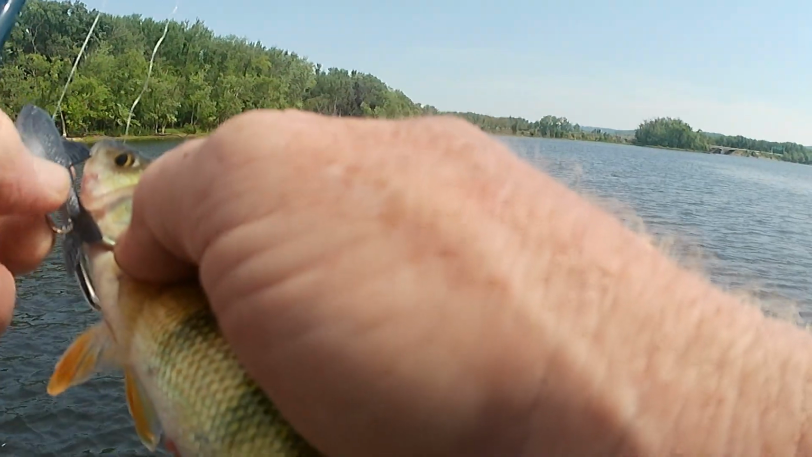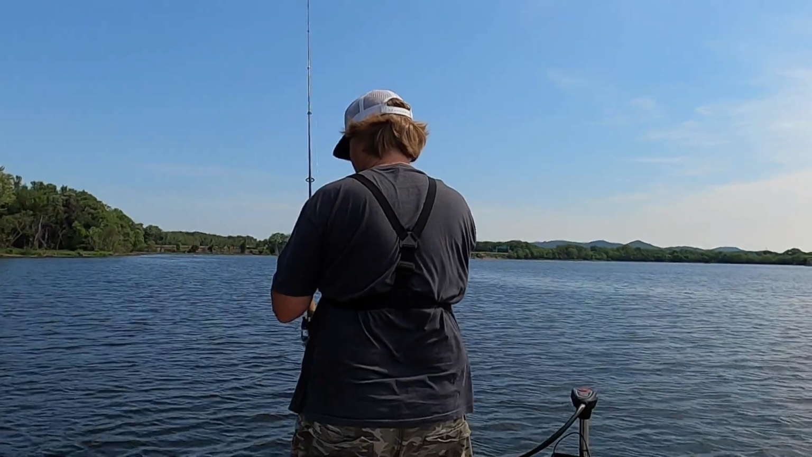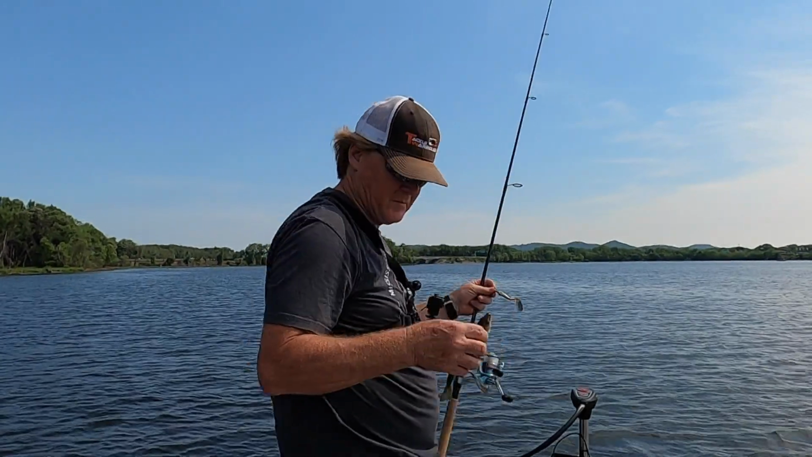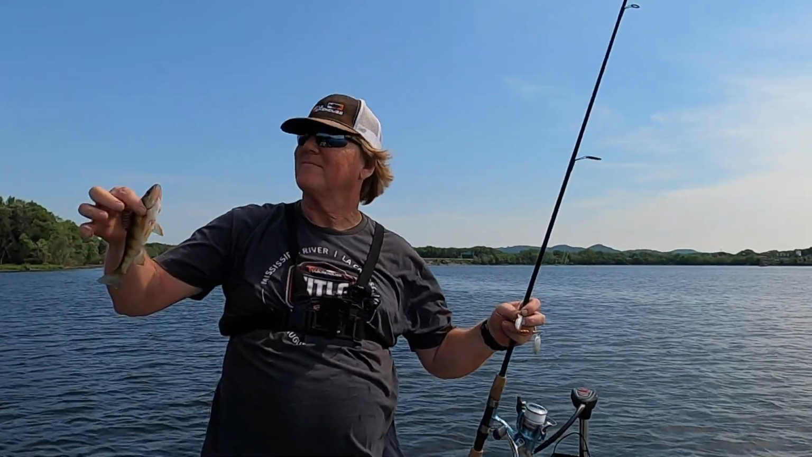Okay, come on, let go. If you kill it, we'll have to use it for a lure. Come here, let me take a picture of you.